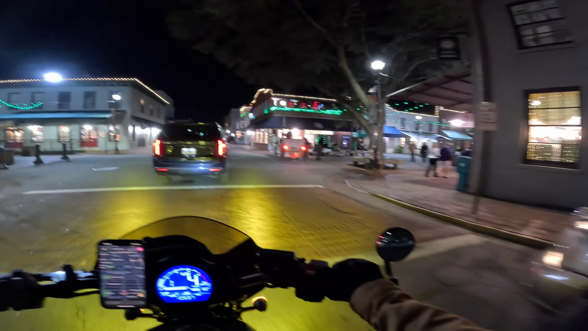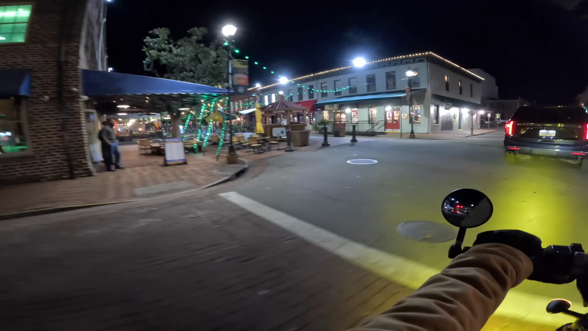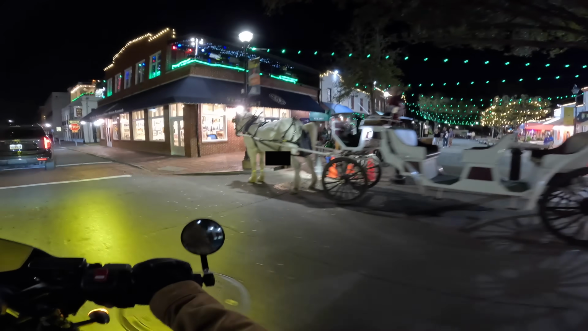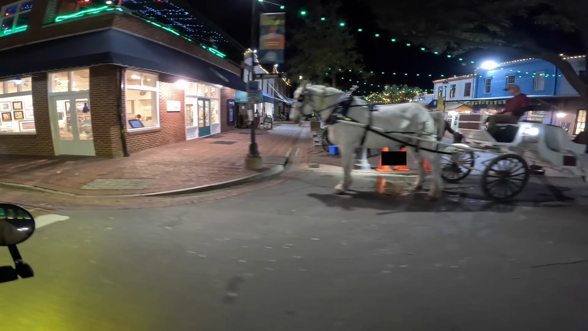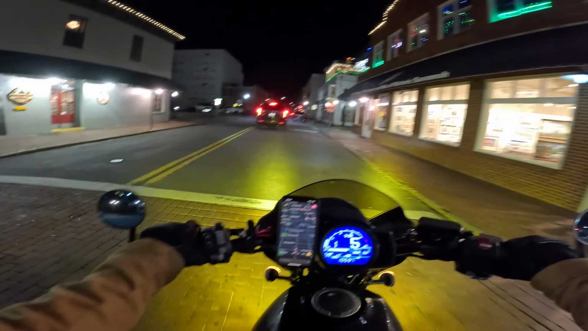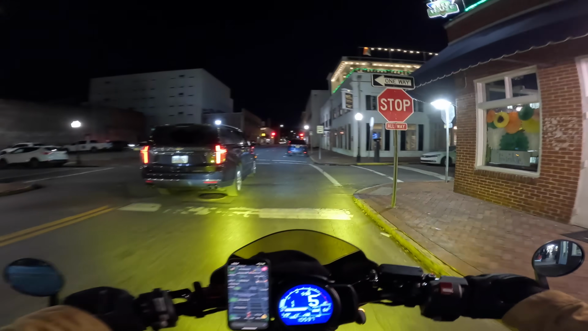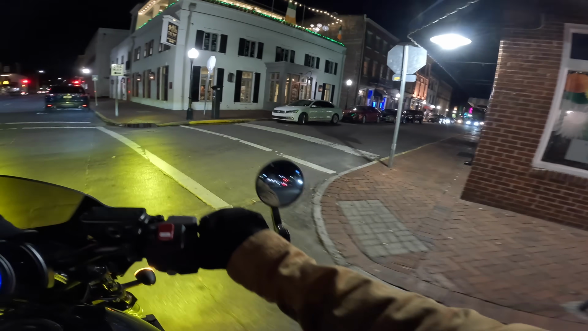Oh, now we're on the other side of that square. Oh yeah, there's a Wet Willie's here. And I only realized that because of the horse. Check out the horse, dude. Oh, dude, that's crazy. I have to censor that. That thing was letting it fly. Holy crap. Alright, that's insane.